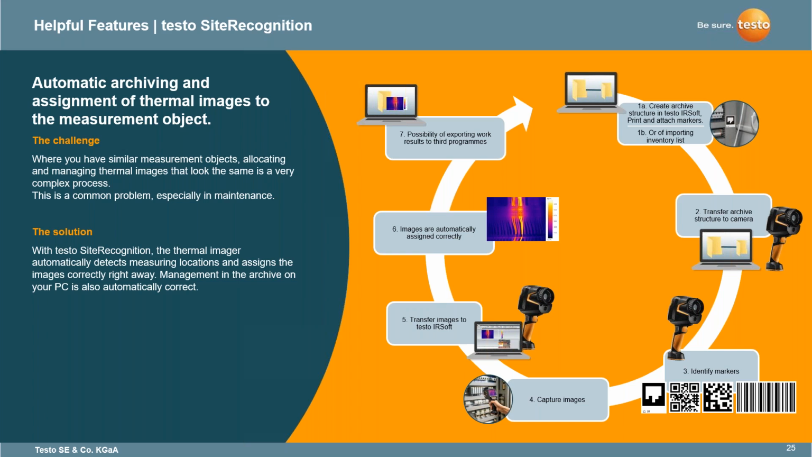So what we're going to do here is go around the circle on how this starts. With an 883, what you're going to want to do is create an archive structure in the Testo IRSoft software. If you know the inspection path ahead of time, or you've been doing this for some time, or even if you're new to a place, you might want to go before and set your path.